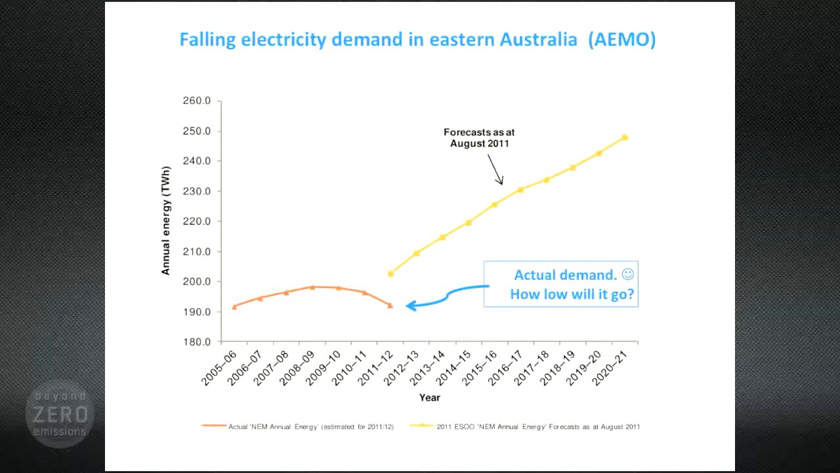There is now developing a very large gap here between where electricity demand is and where people thought it should be. They used to say electricity demand always goes up. It goes up with the growing economy. But no one is saying that anymore. Energy demand is falling. Sure, there are other factors in here, like solar panels and milder weather and the global financial crisis. But there's also the pink bat scheme and the home energy assessments and compact fluoro and LED lighting